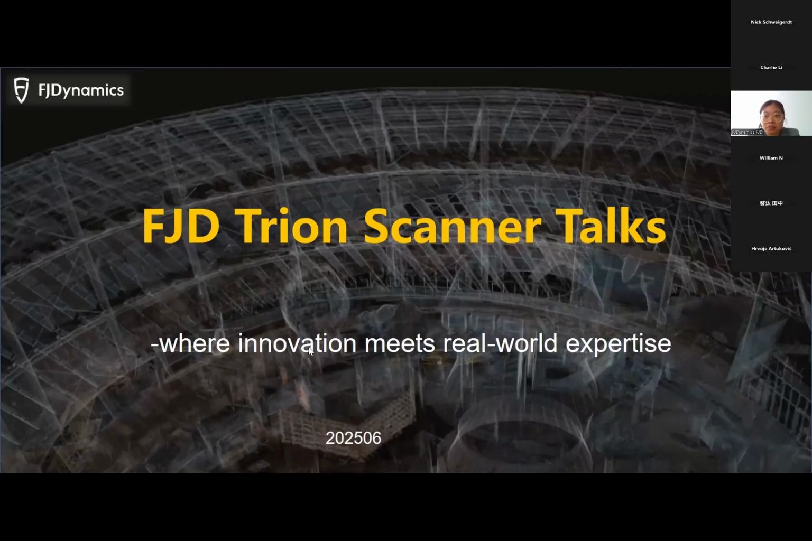Before the talk really begins, let me briefly introduce why we plan the FJD Trion Scanner Talks. Since we first launched our scanner, the FJD Tri S1, in 2022, we are the manufacturer of the FJD Tri scanners. But at FJD Tri Scan, we not only care about the product itself, we want to provide the whole workflow and the whole solution for everyone.